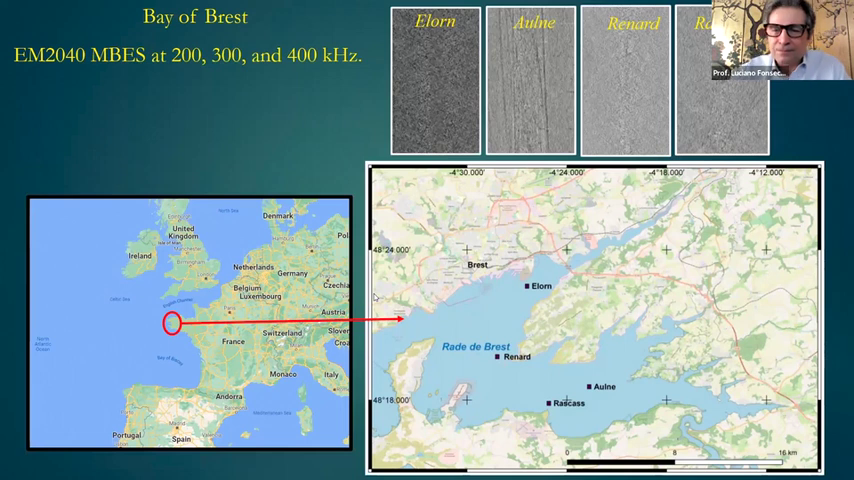This is the location map of our main survey area. We used data from other sources too. I will also show you data from Brazil, from the mouth of the Amazon. But the main data for the statistics we collected here in the Bay of Brest, next door to IFREMER, which was very convenient. We chose four locations: Elorn, Renard, Olne, and Rascasse.